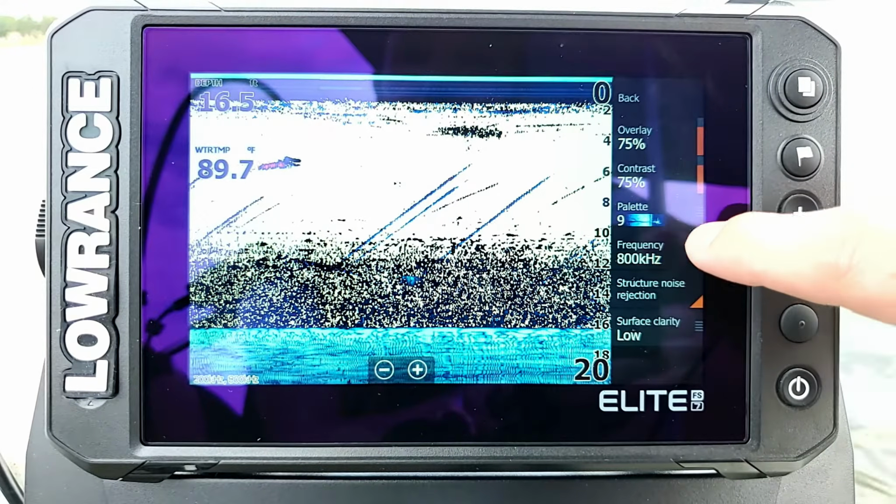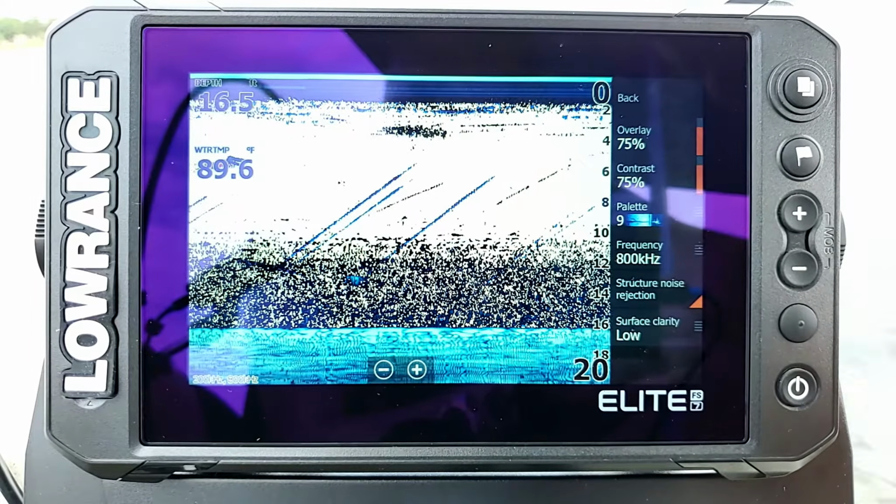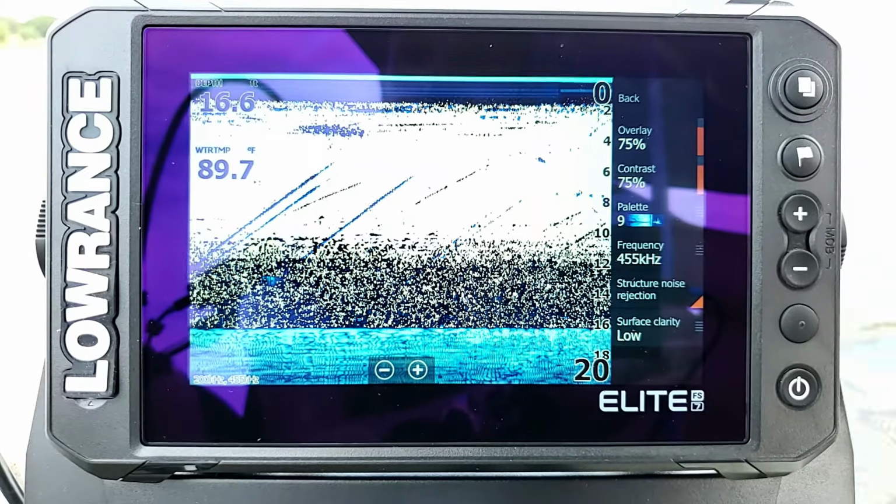The other thing is that if you're in really clear water, 800 is usually the best, but if the water's kind of murky, 455 works a little bit better because, like I said, it's not quite as sensitive and it may not clutter up your screen quite as much.